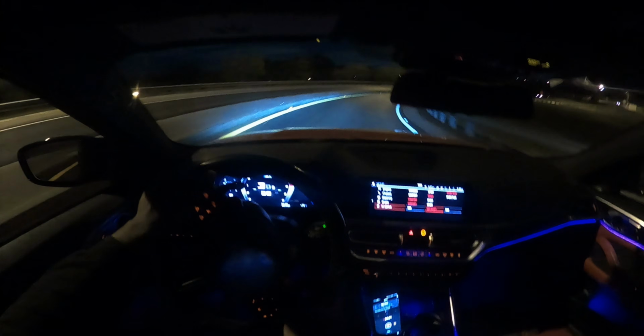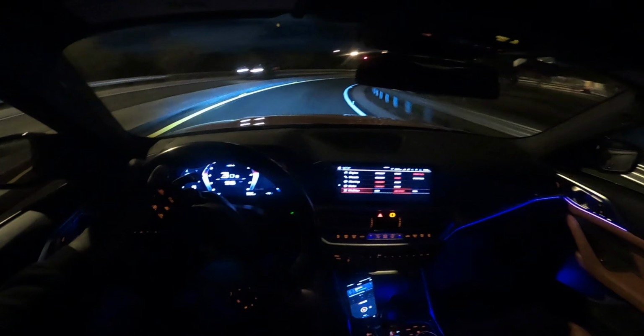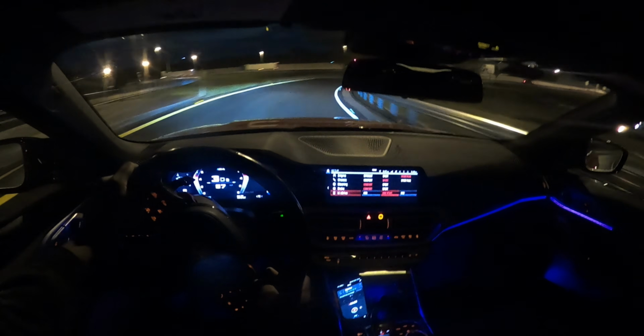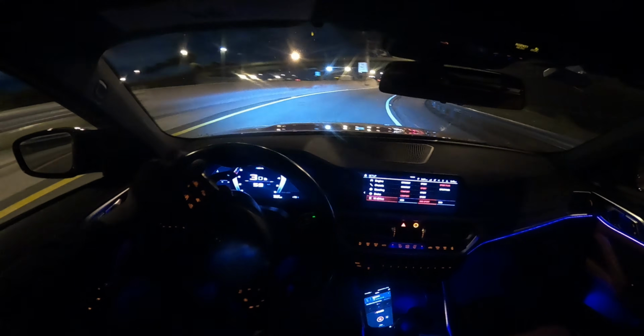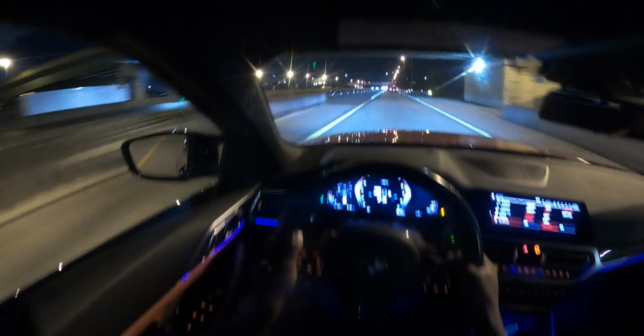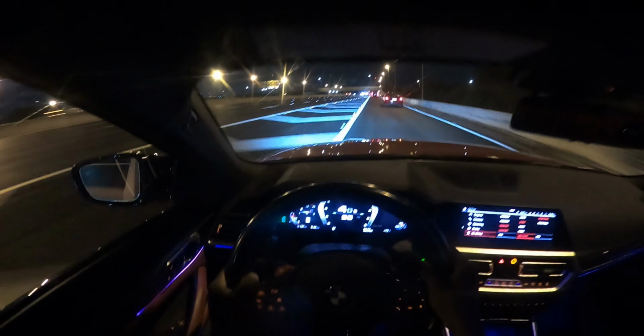The handling though, round this corner, round the corner G80, no problem, no problem, no freaking problem. What do you always say about a night drive in an M4? That's the one question. Why not, right?